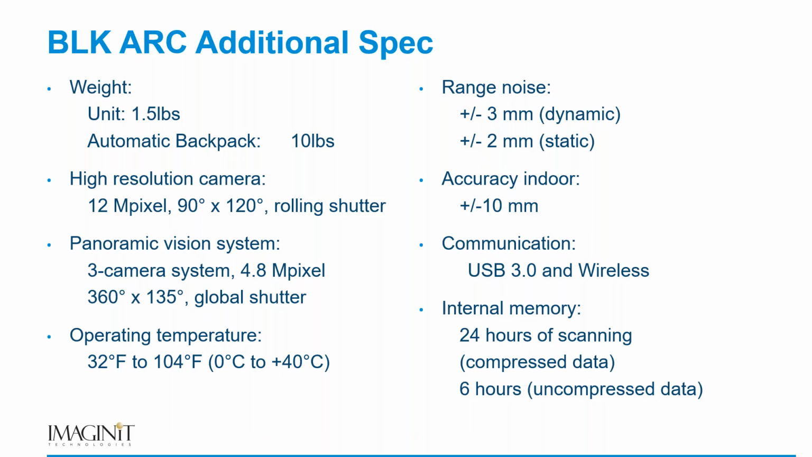So what we want to focus on today is that there are a lot of advantages to this BLK ARC. From a manufacturing world, one of the things we want to point out to you is all the variety of options that this unit has. Jay mentioned a backpack. Jay mentioned the Spot. We at IMAGINiT are not going to focus on the Spot per se, but we want to focus on how I can use this in the manufacturing world with a minimum upfront startup cost.